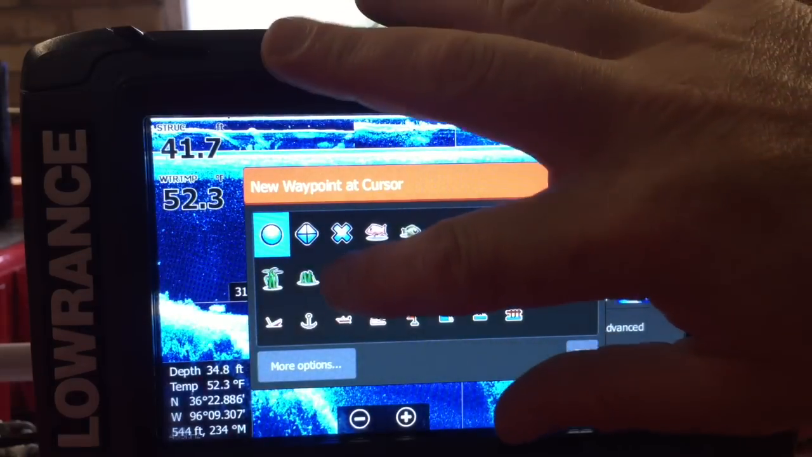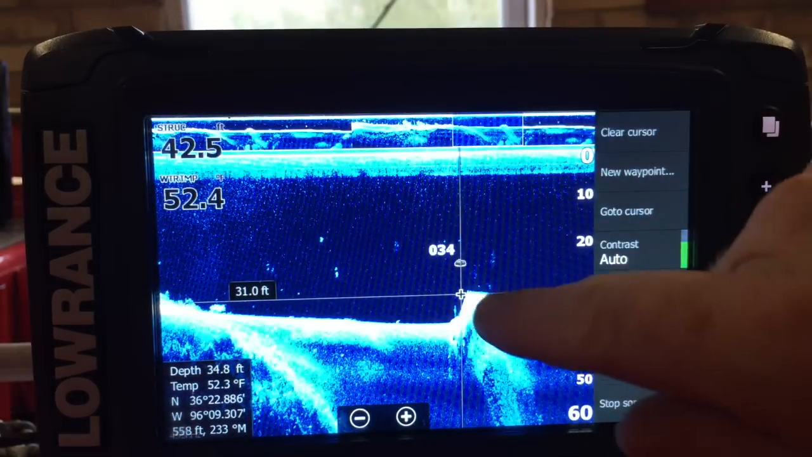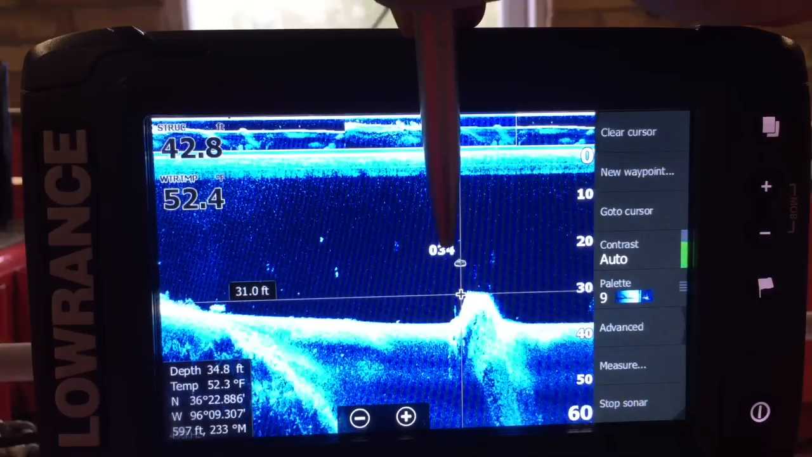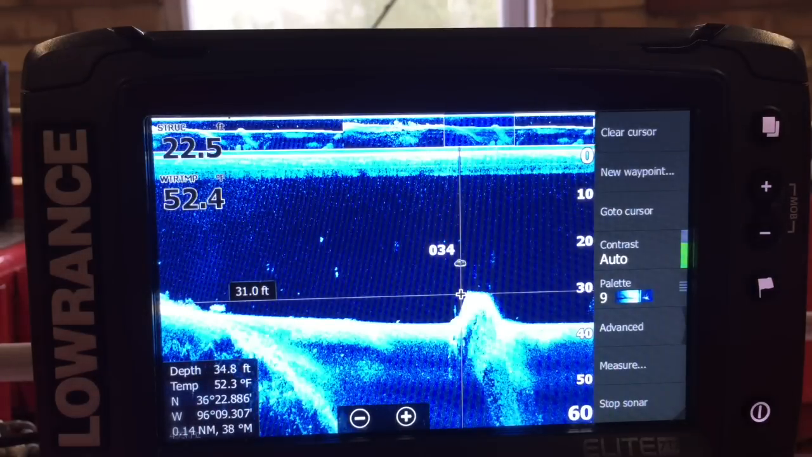So like I said earlier, I like rocks there. It looks like a rock pile to me, so I've put a rock right on top of it there. That's actually waypoint 034. I can then go to GPS, put that rock pile in, and take the boat directly to that rock pile. So you don't have to think, oh, I'm sure it was about 4 foot from that tree over there. You can actually go within, I think it's a metre, of where you put that.